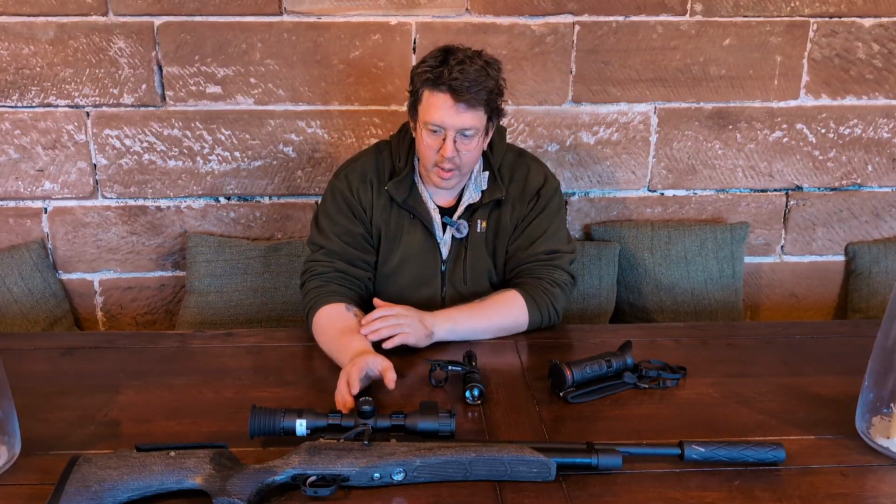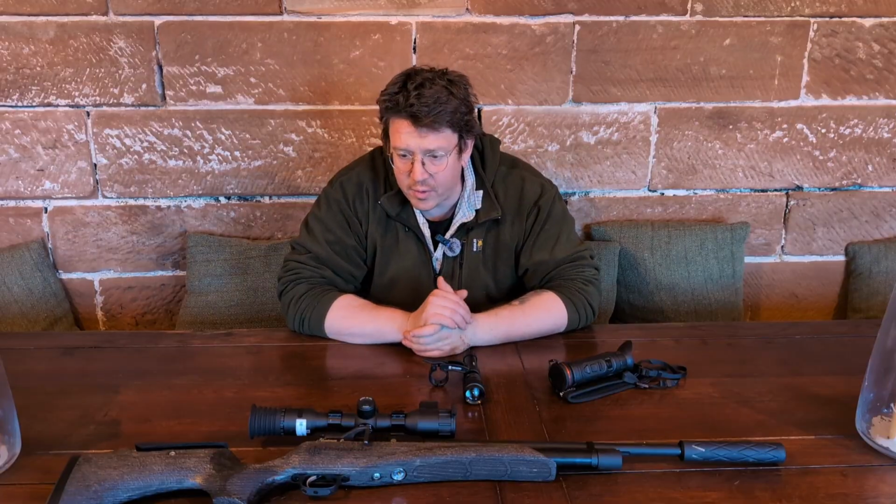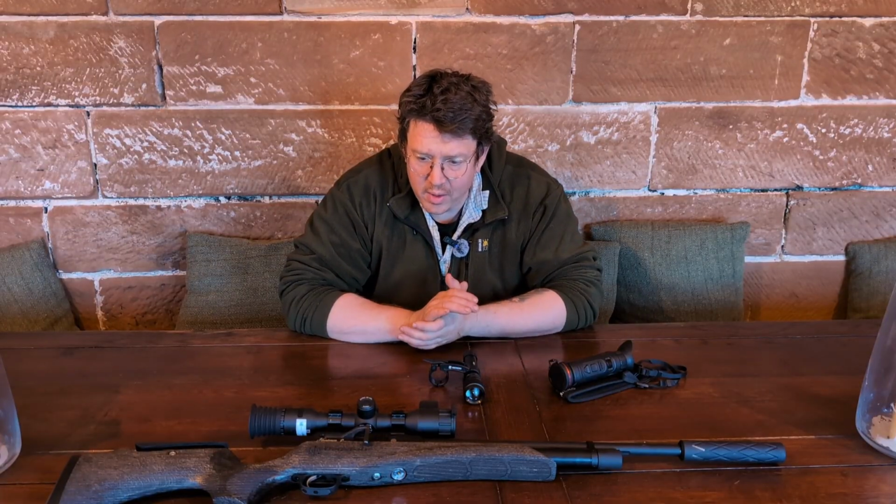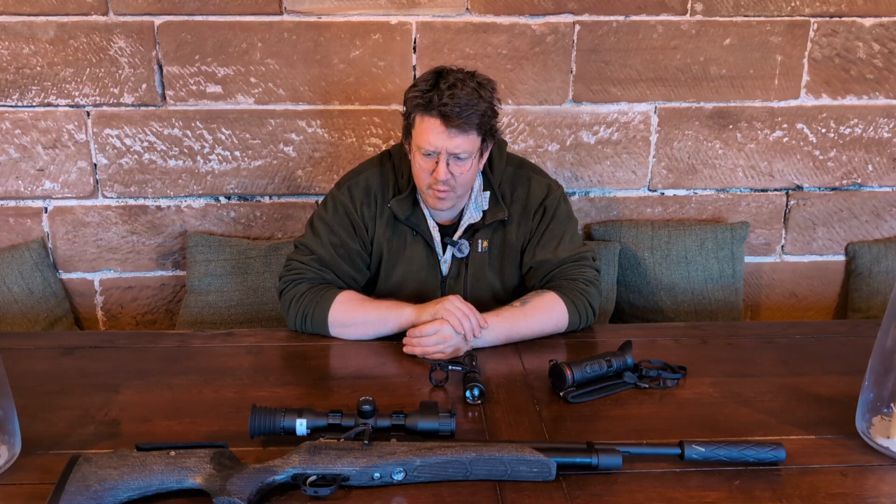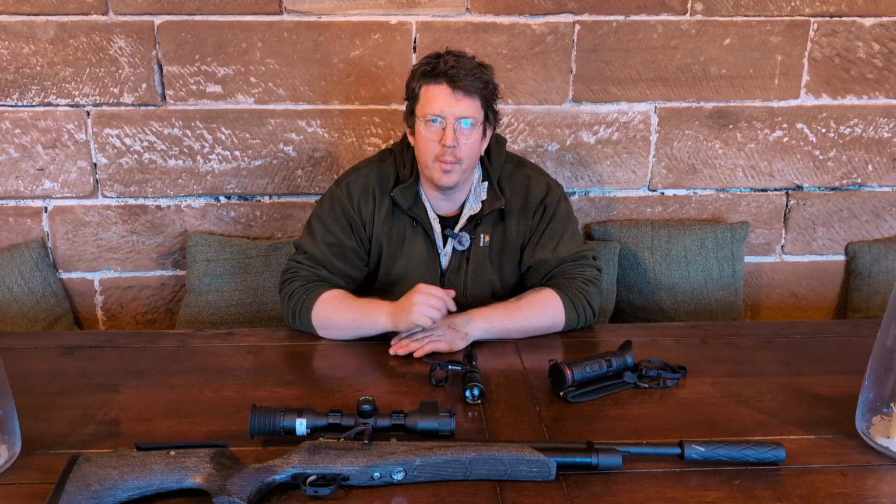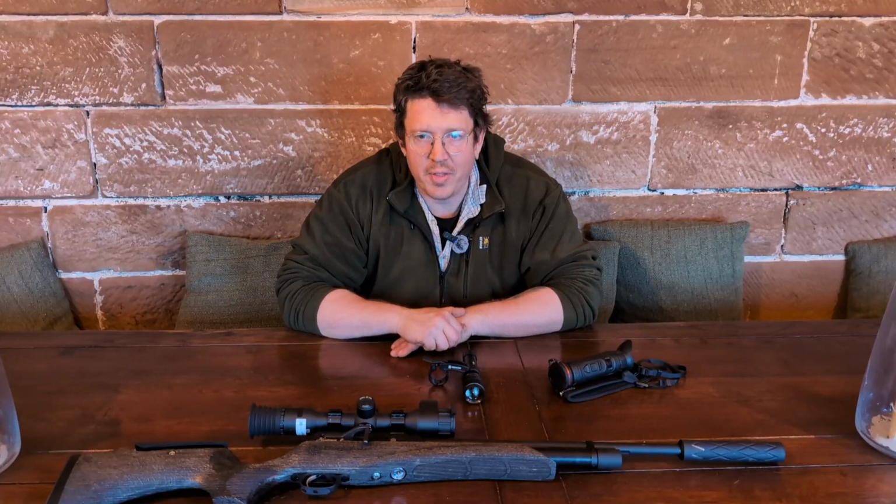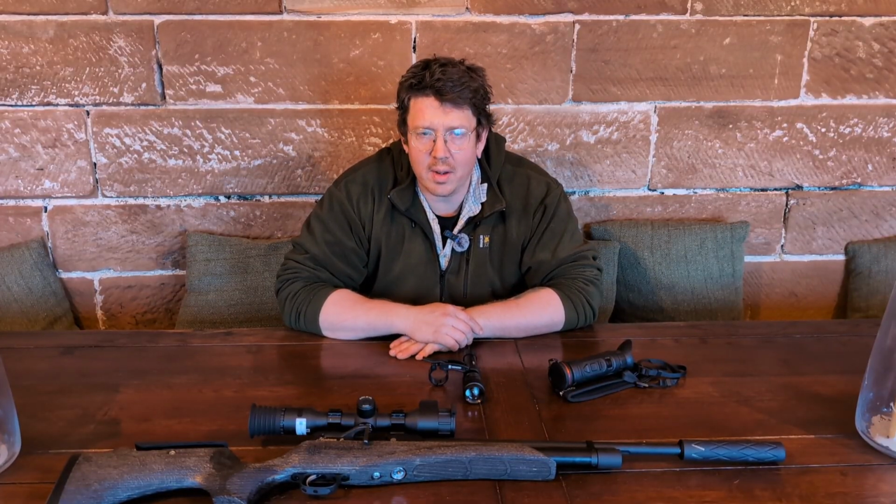Whilst I've been talking about the scope, might as well carry on talking about it. It's under 500 grams with a laser rangefinder. I think the rangefinder goes down to about 3 meters, out to 1,000. Obviously, on a sub 12 foot-pound air rifle, 1,000 yard or 1,000 meter shots are probably optimistic.